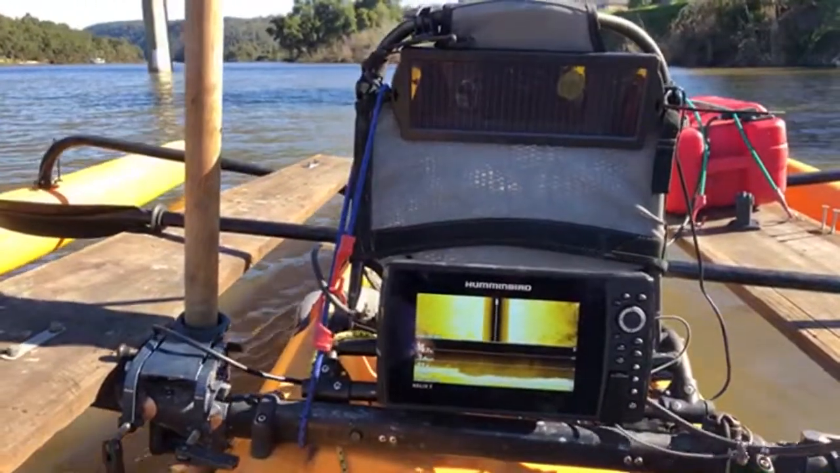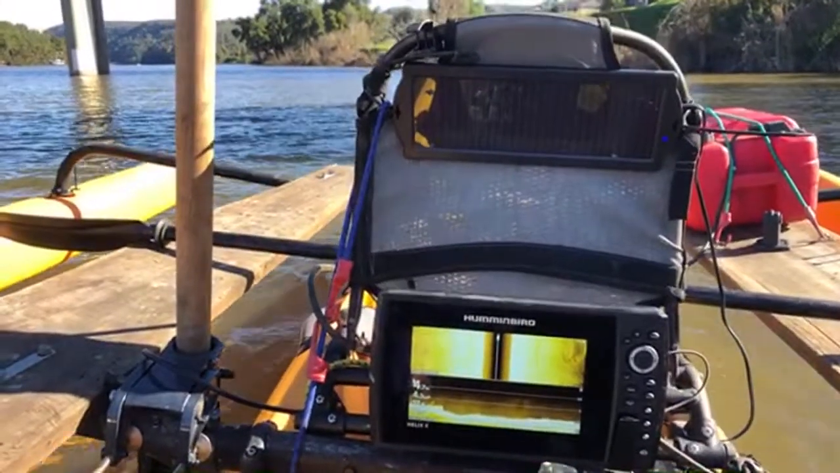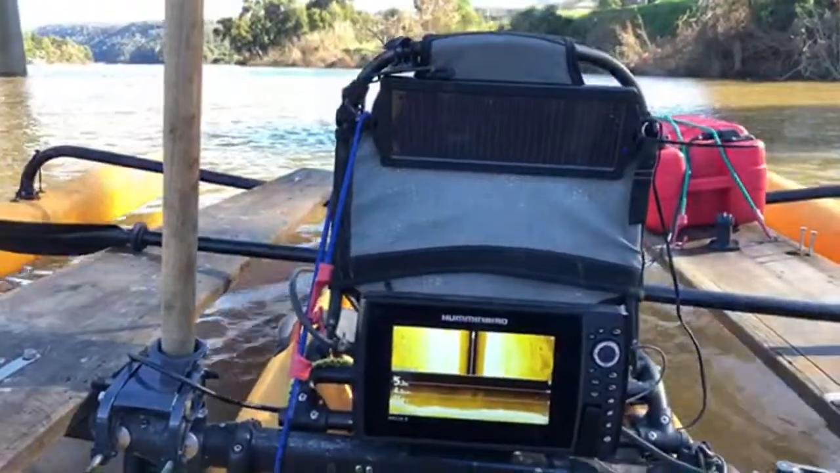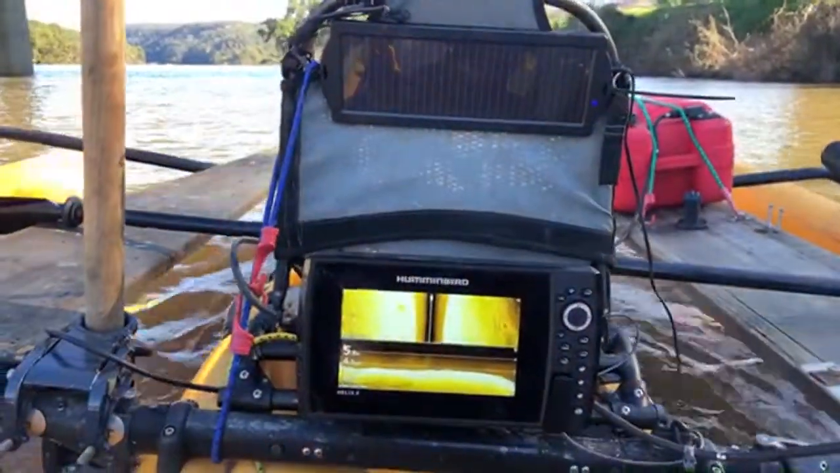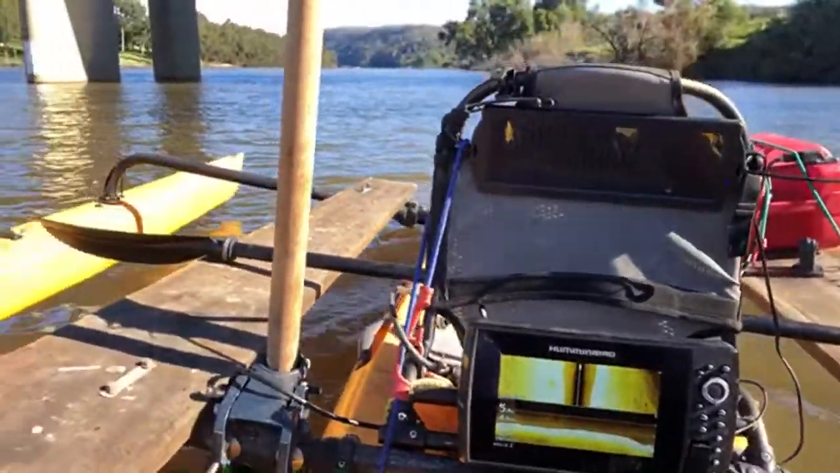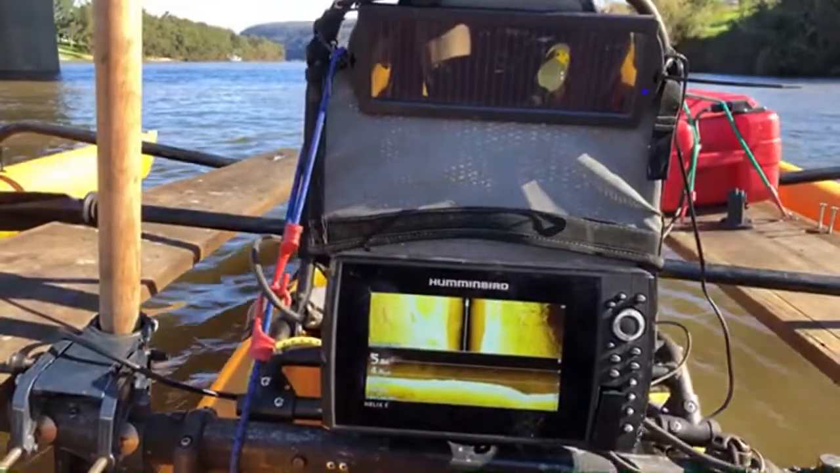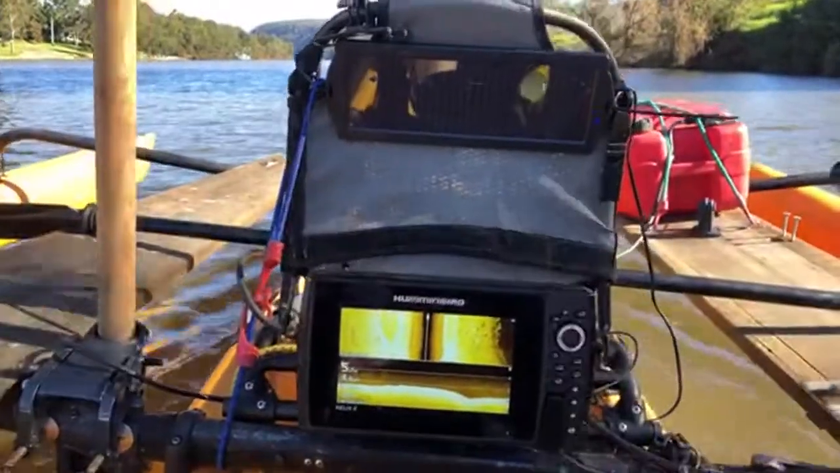Any chance you can tell the viewers what depth the water is at the moment? So it's only 4.7 meters. Water temperature is 17.6, and we're going about 4.3 kilometers per hour, just with the motor at idle, just chuffing along. So if I go a little bit closer to the pillars, they should come up. 15 feet for our US men. Yeah, sorry, imperial conversion's not my strong point.